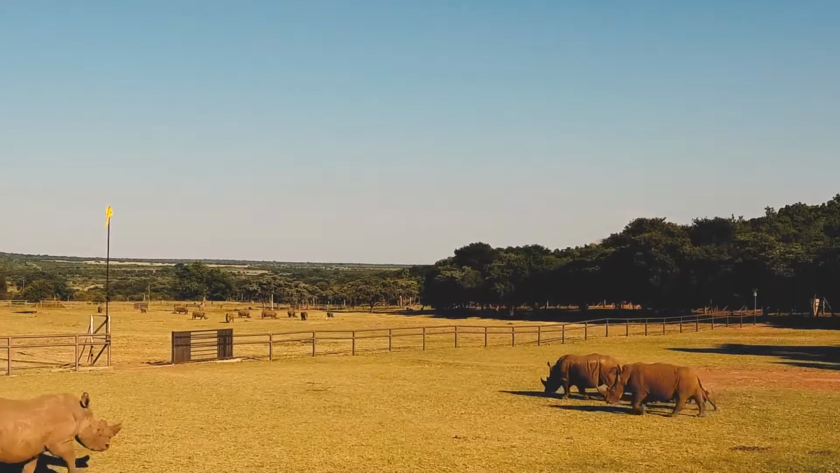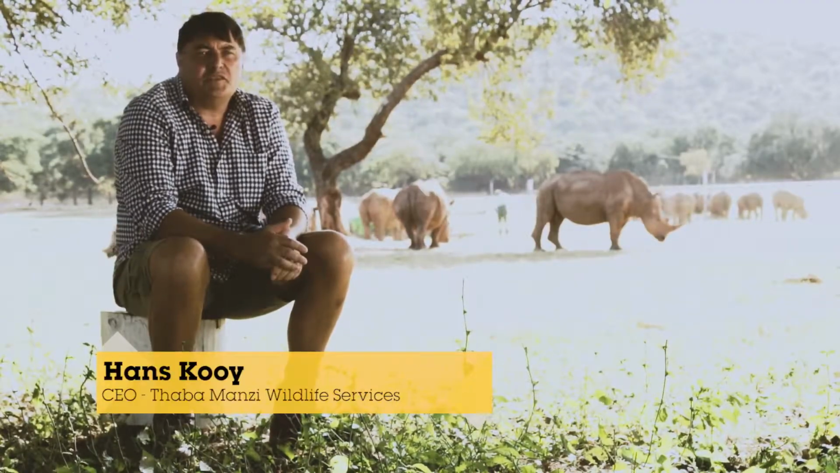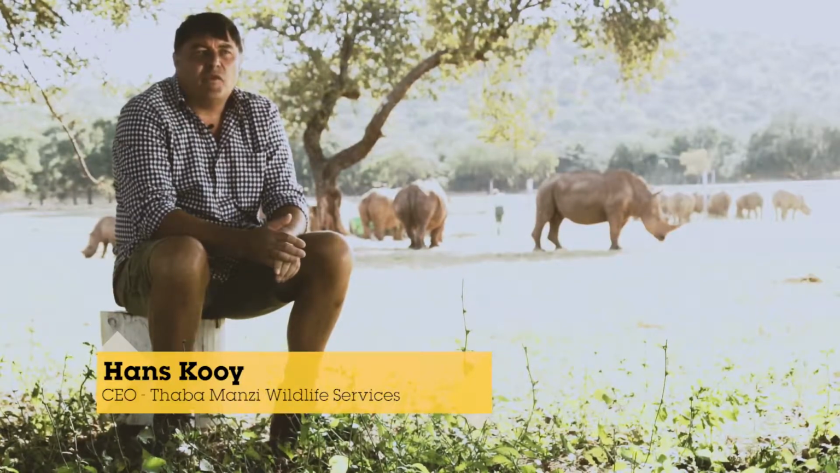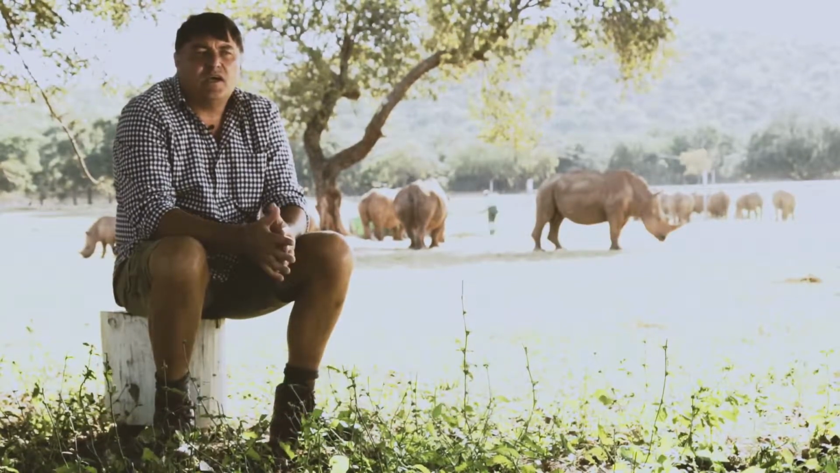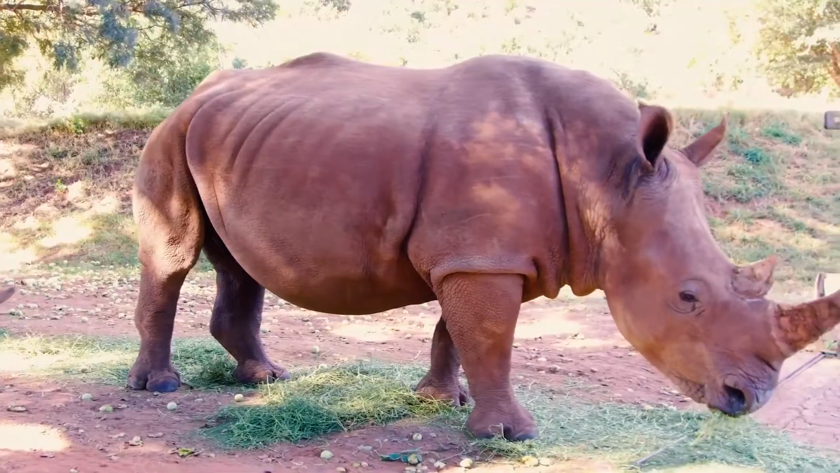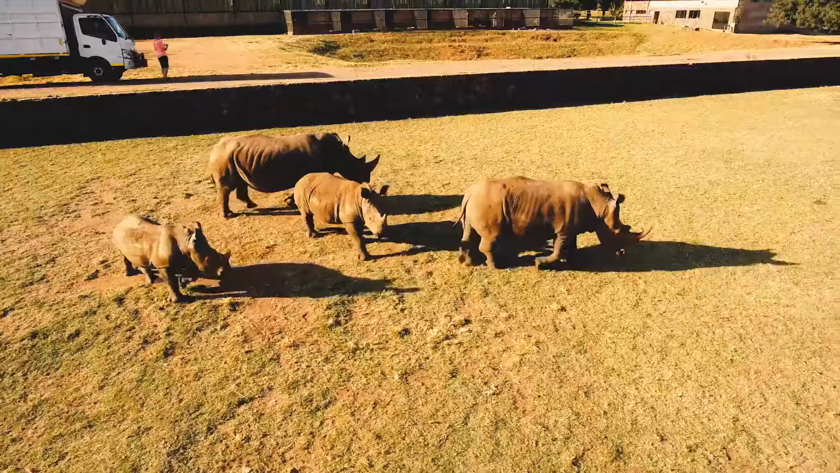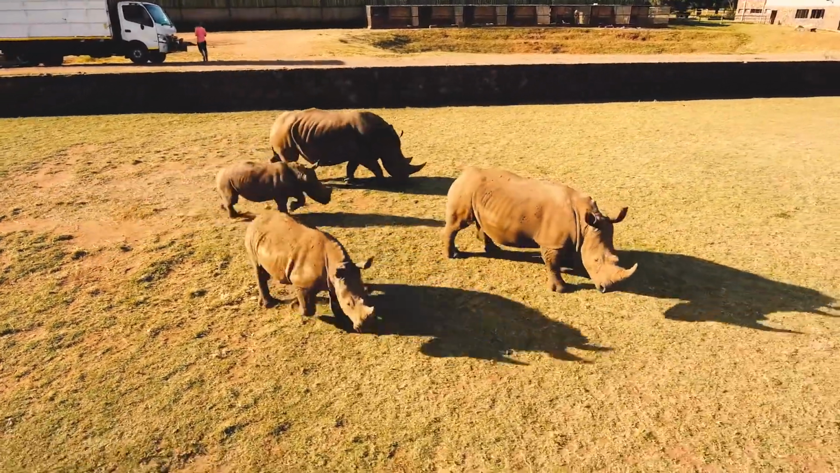In '92, we got the first opportunity to acquire some rhinos. We bought 6 rhinos from the Sabi Sand, and from that day onwards, I just fell in love with the animals and I got involved with rhinos on a permanent basis. They are really big, gentle giants. You know, each animal's got his own personality.